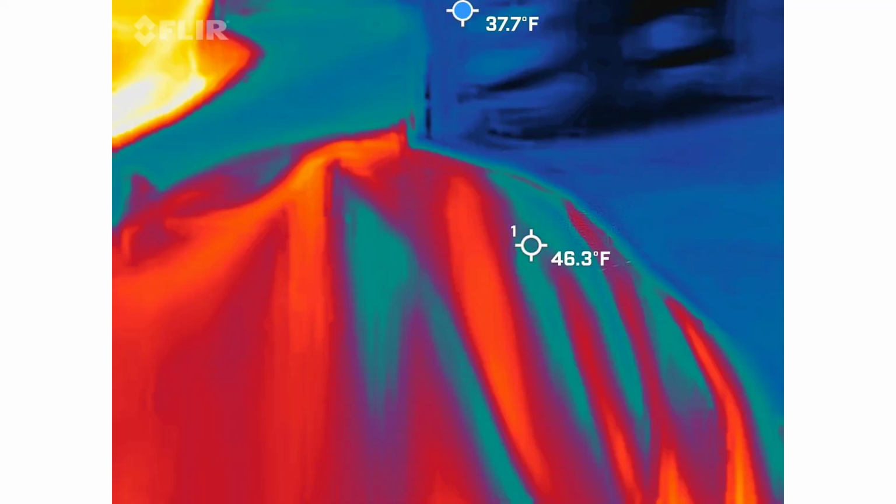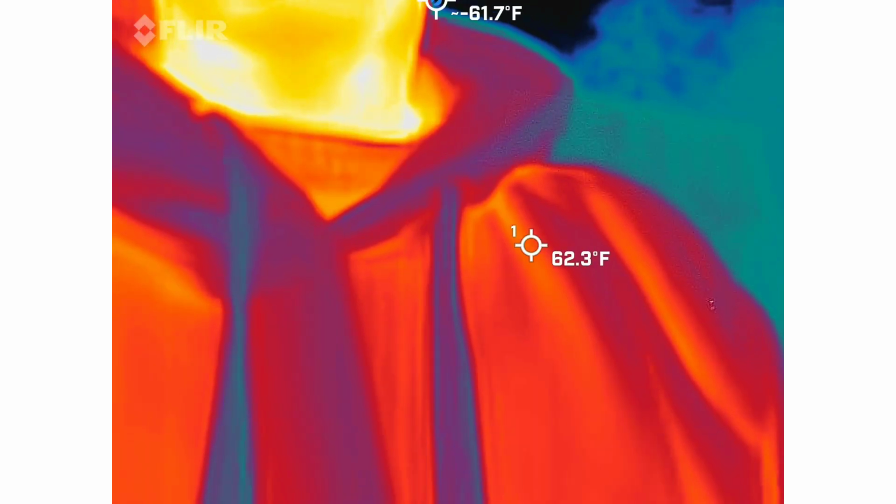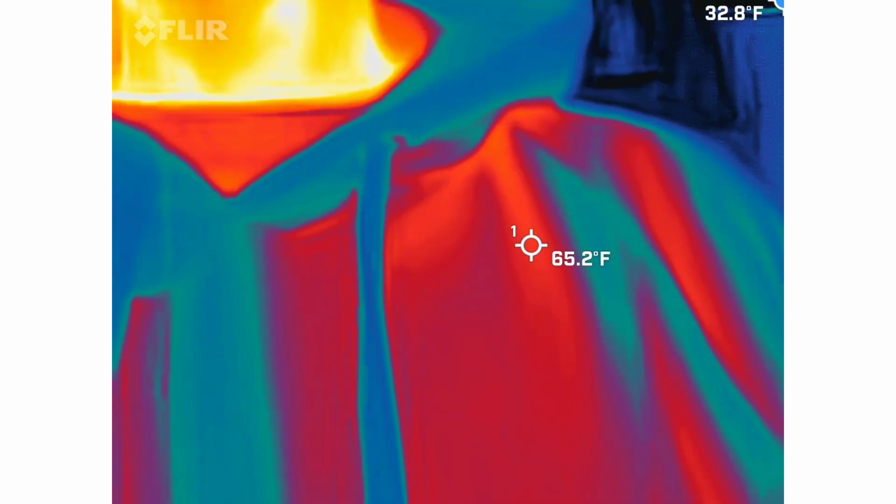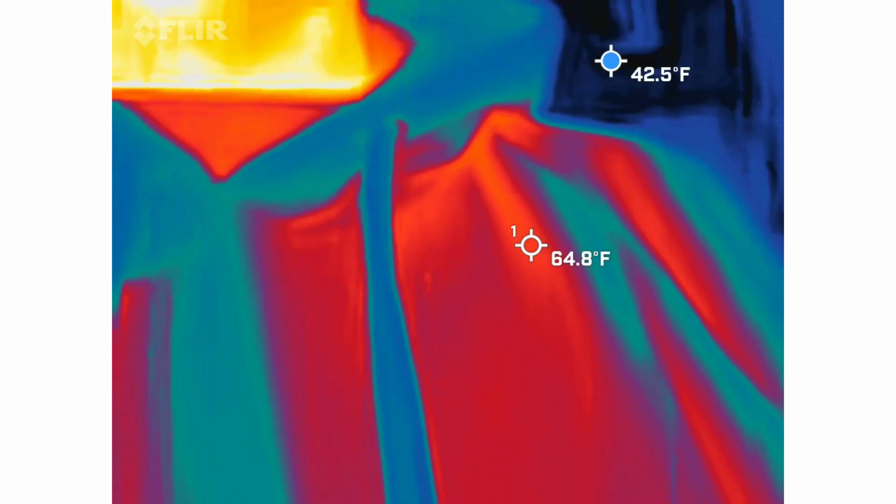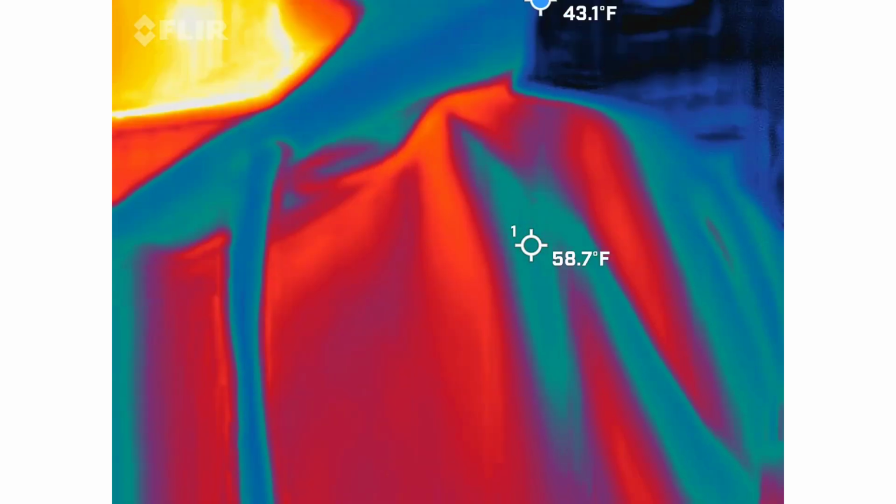Thermal imaging inside of a ghost hunt. So why would we want to use this when we're ghost hunting? It's interactive, guys, I promise. Just to pick up on, I guess, heat signatures? Not heat, cold. We're looking for cold spots. I know it's freezing out here. However, we're looking for blue and black.